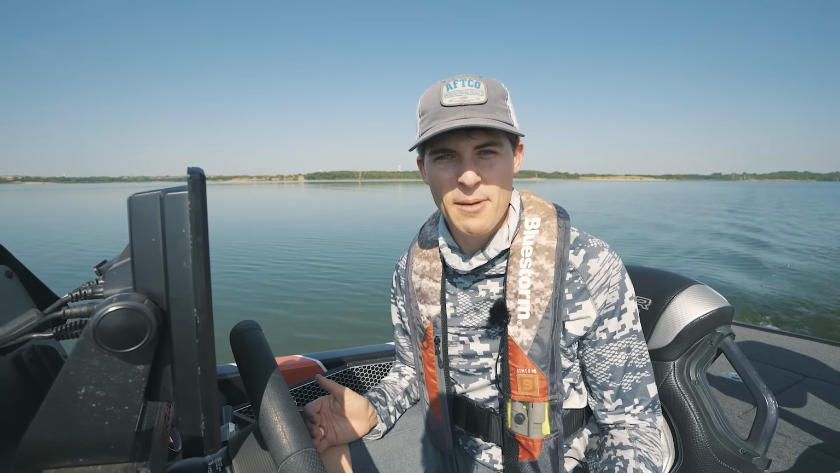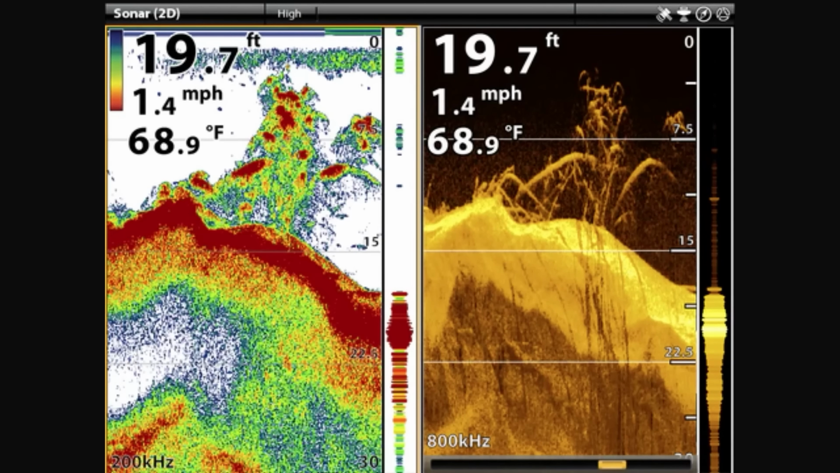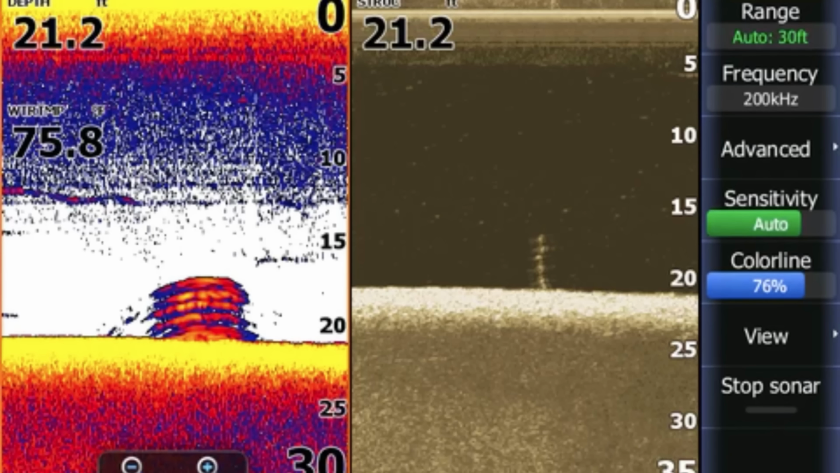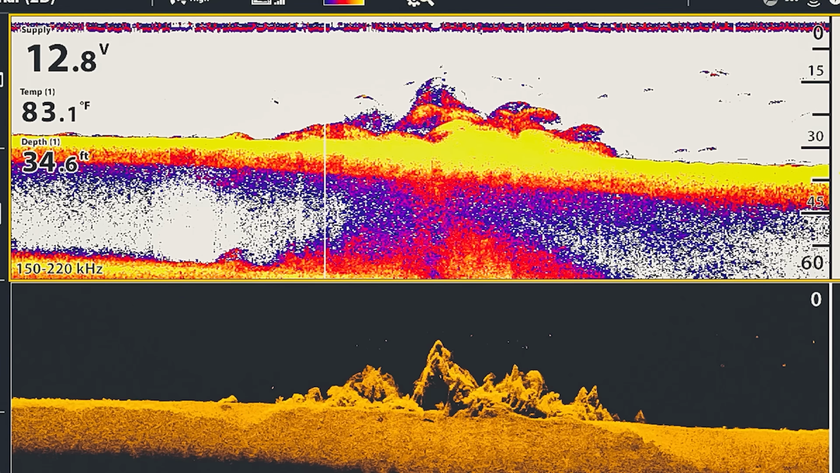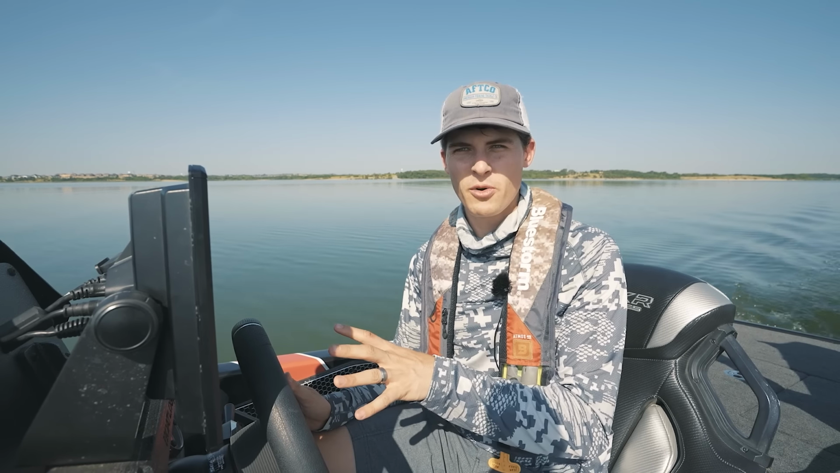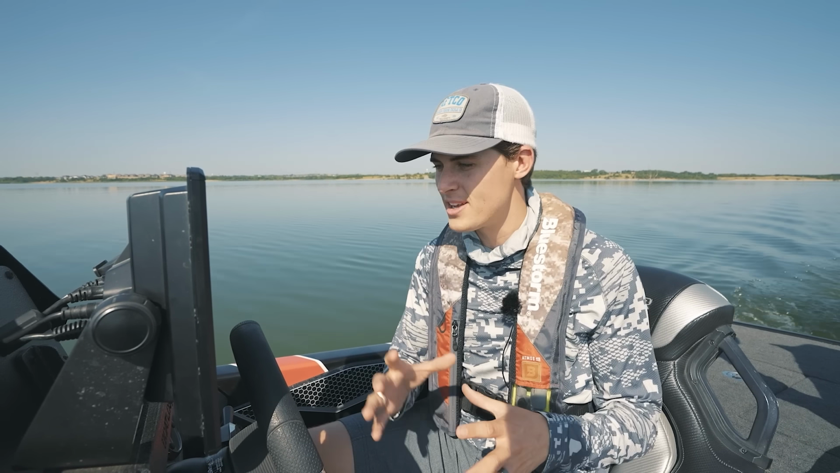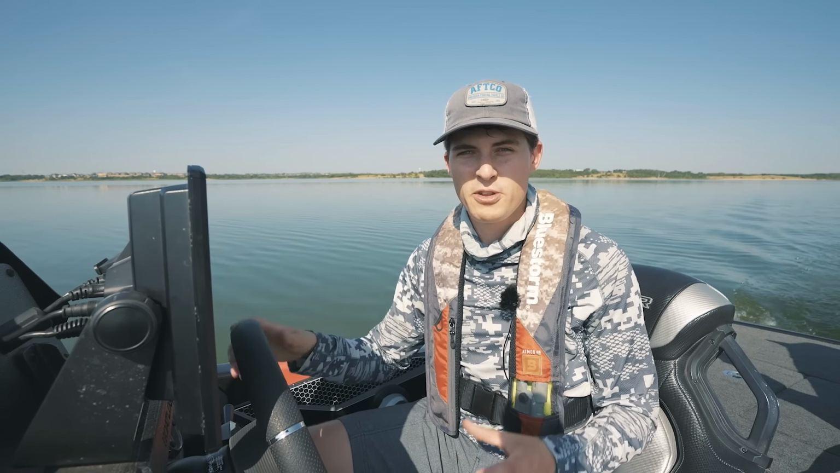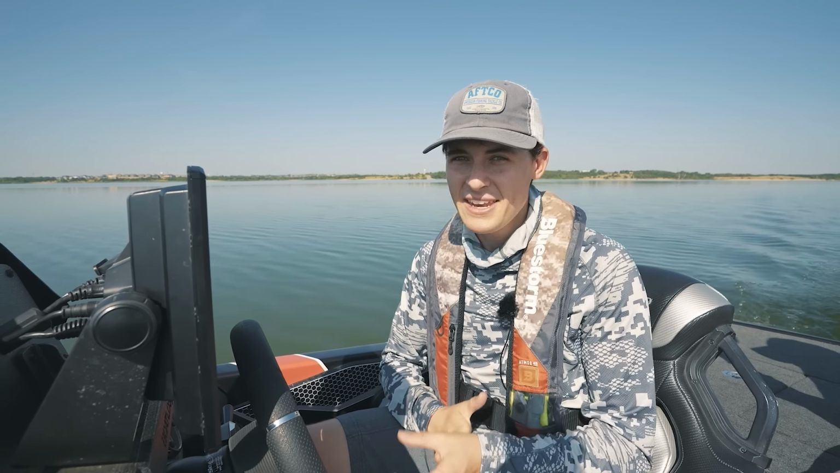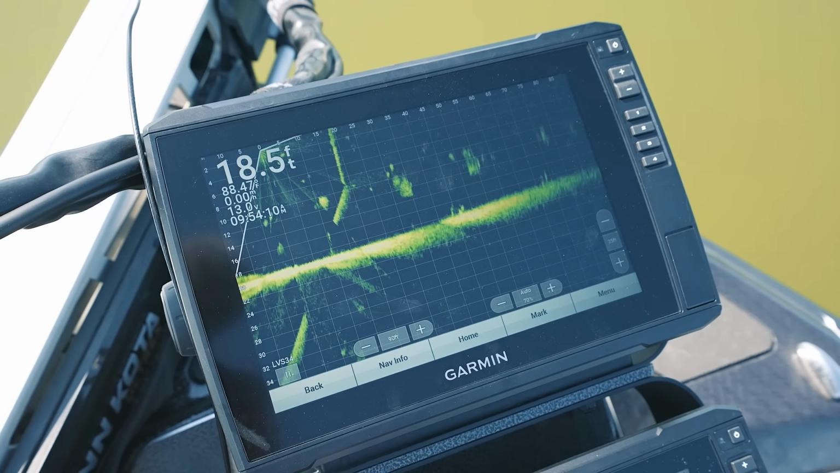I mean, look at these examples. Brush piles look like fish. Grass looks like fish. Heck, even random sticks look like fish sometimes. Check out the differences between the side scan and down scan images of these exact same things. So do I really use 2D sonar? There are select circumstances, just like with down scan, that I will use it, but for the most part, my graphing when it comes to offshore bass fishing consists of side scan, mapping, and if you have it, forward-facing sonar.